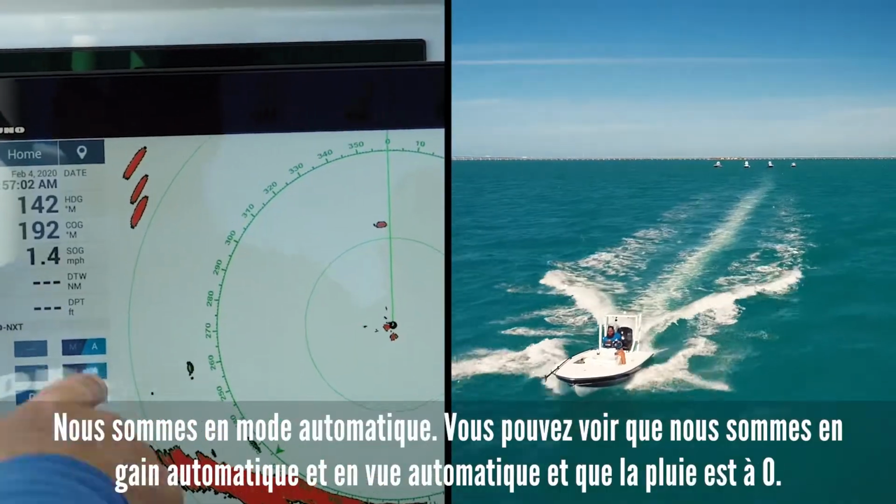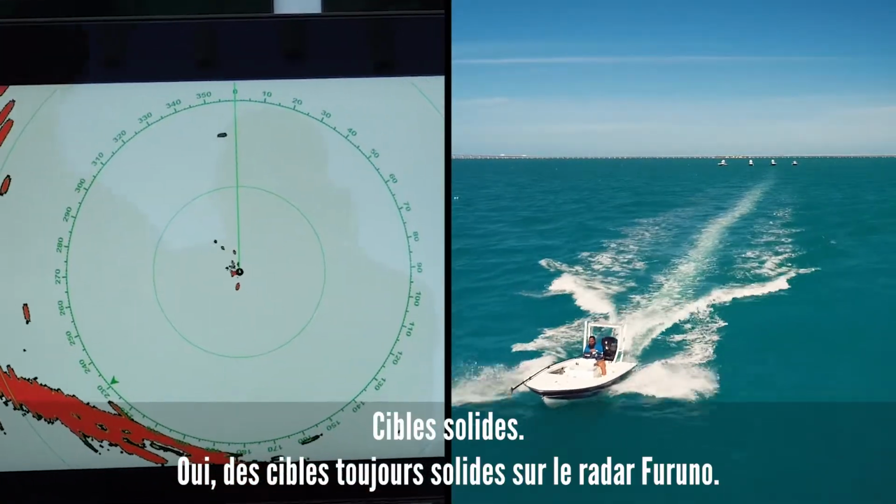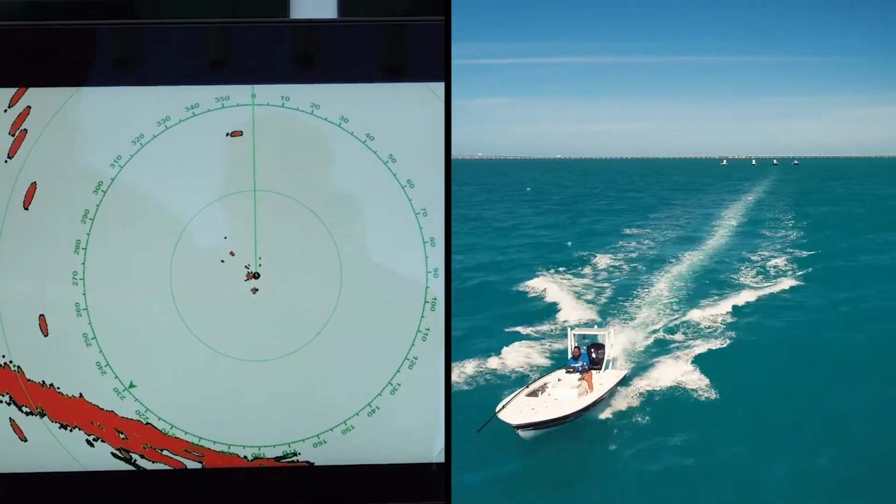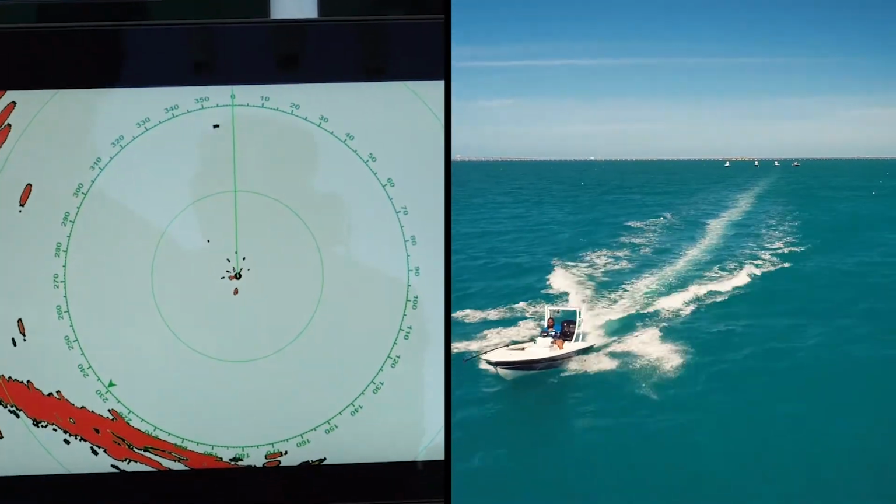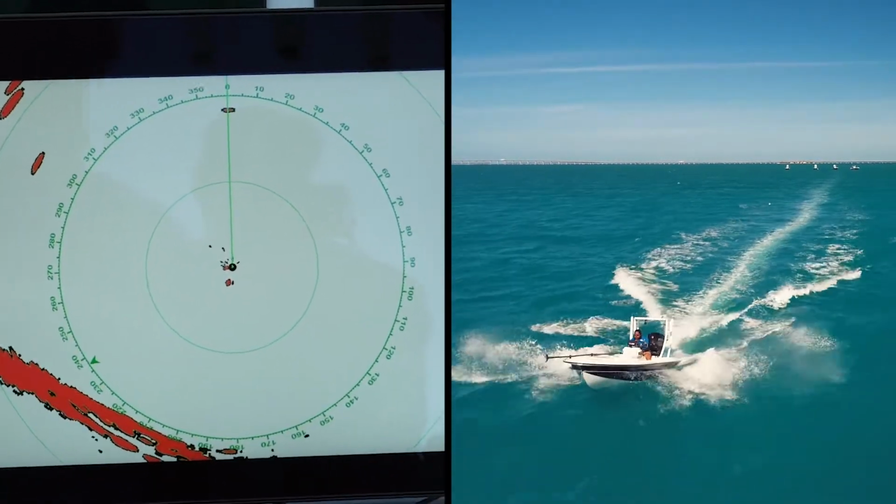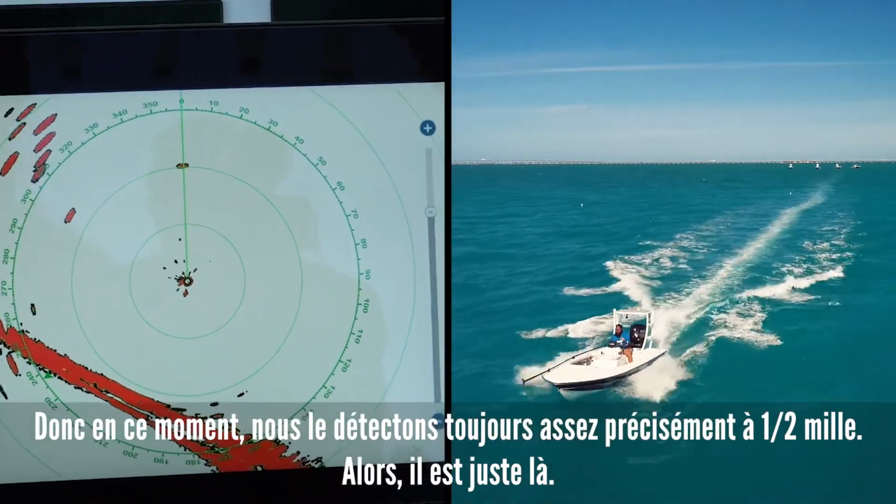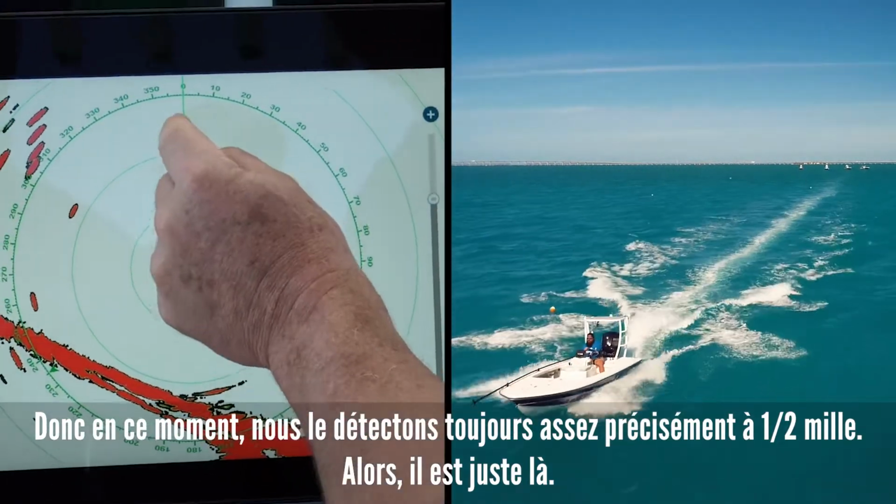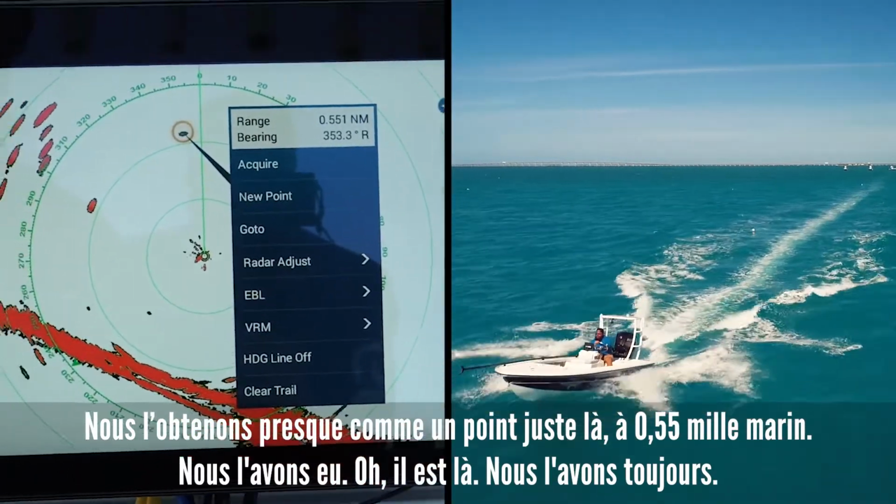If I touch anywhere else on the display, I can make that data box go away. We're in auto mode. You can see we're in auto gain and auto sea, and the rain is on 0. Solid targets. Yeah, still solid targets on the Furuno. So right now he's just about, yeah, so we're still picking him up pretty consistently at 1/2 mile. So he's right there. We're getting him almost at the marker right there at 0.55 nautical miles.